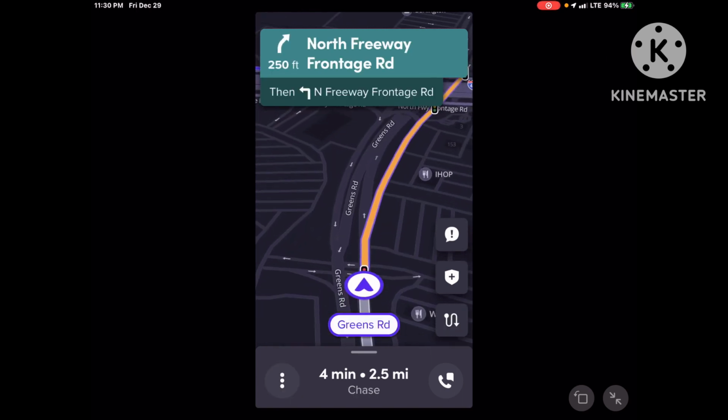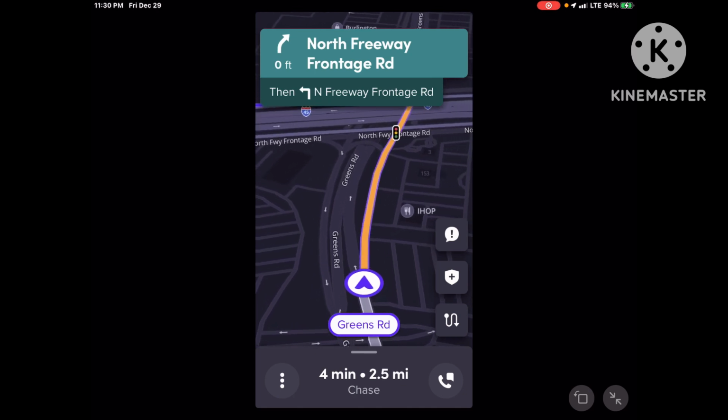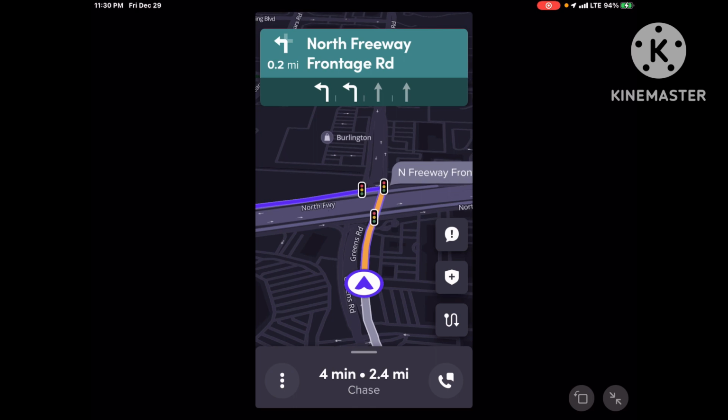550 feet, take a slight right on North Freeway Frontage Road. Then turn left on North Freeway in a quarter of a mile. Use the left 2 lanes to turn left on North Freeway Frontage Road.